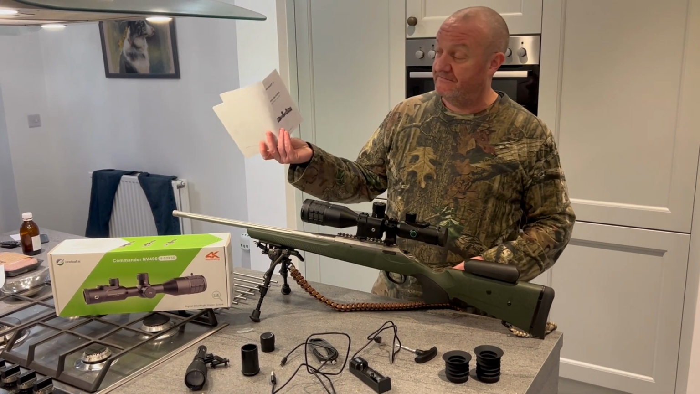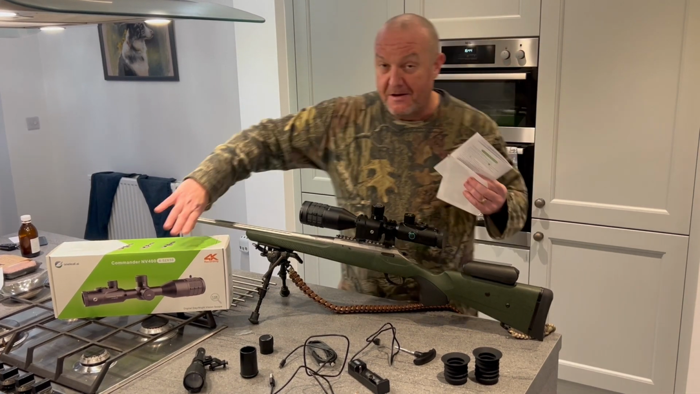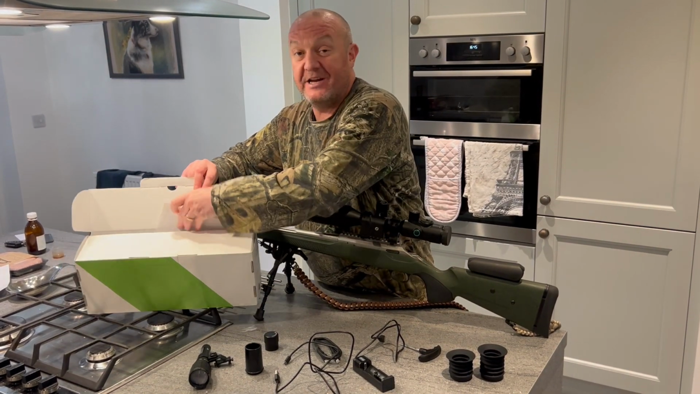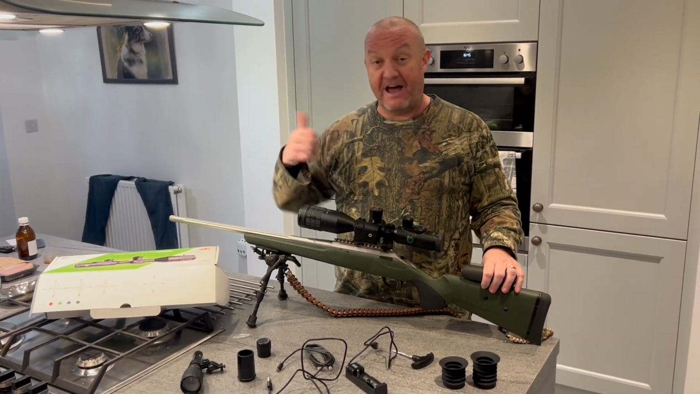Stereotypical bloke. You do get a comprehensive instruction book, but we like to see how easy these things are to use straight out of the box. So that's where that's going, back in the box. Just get out in the field and have a play with it.